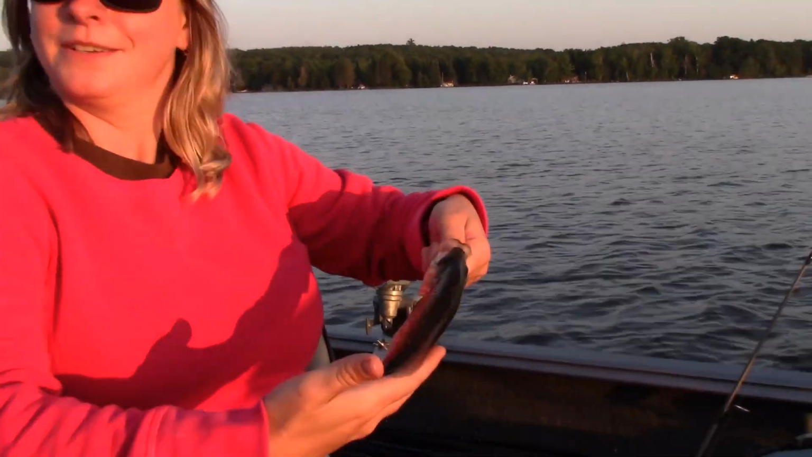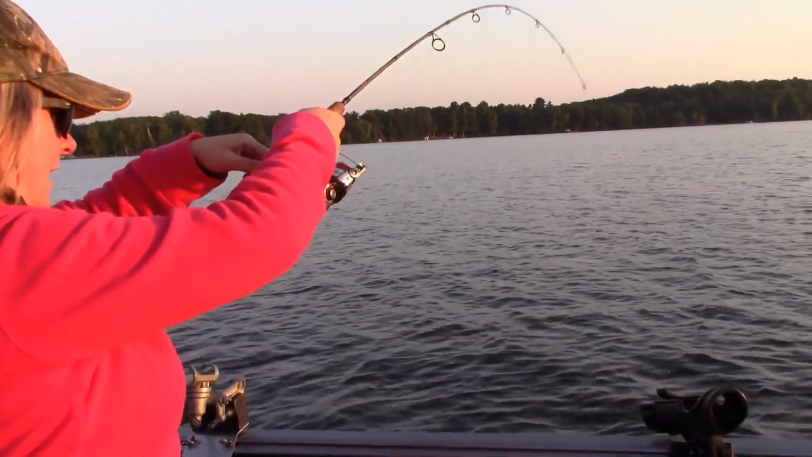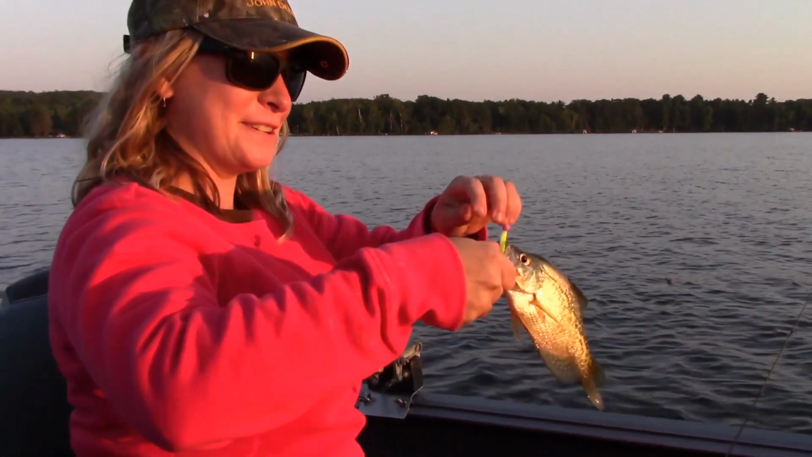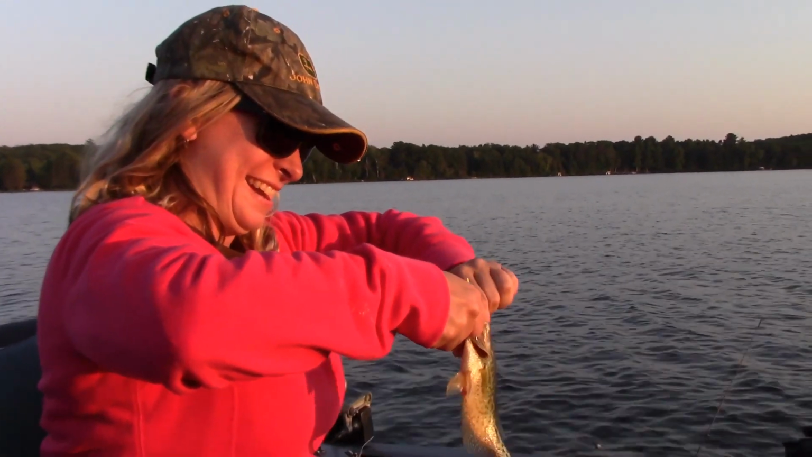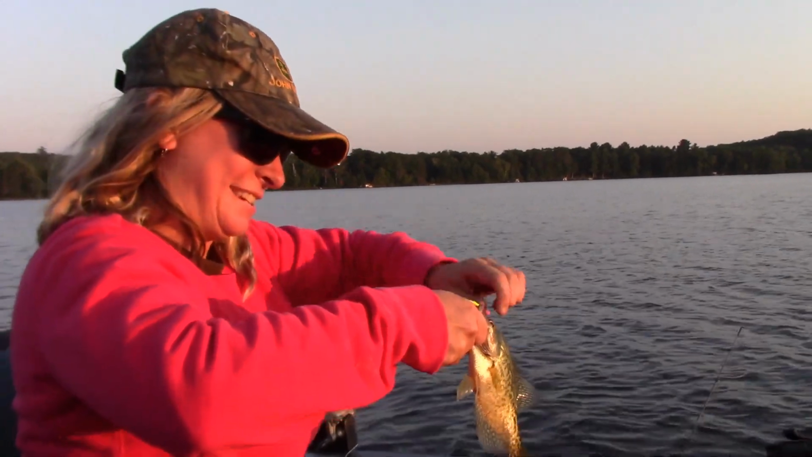Look at that nice fish. Okay. Put him in there or throw him back? Throw him back. Okay, all right. You got another one on there? I got another one. Well, you've just been dragging them in right and left. Finally out fishing you for once, John. Yeah, you are. Of course, I've been doing a lot of video too. Right. Well, that's how you know you're a good teacher, if your student starts catching the fish.